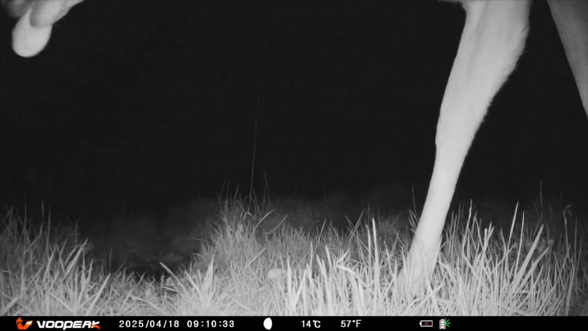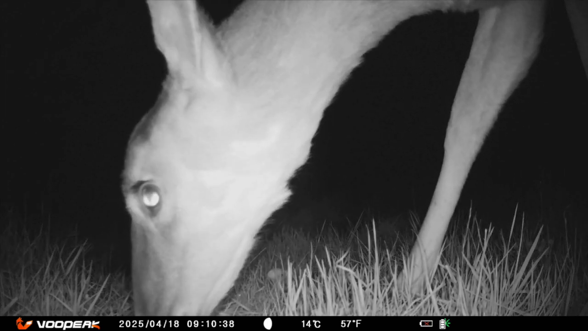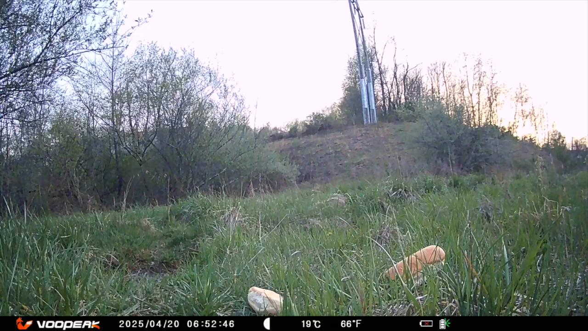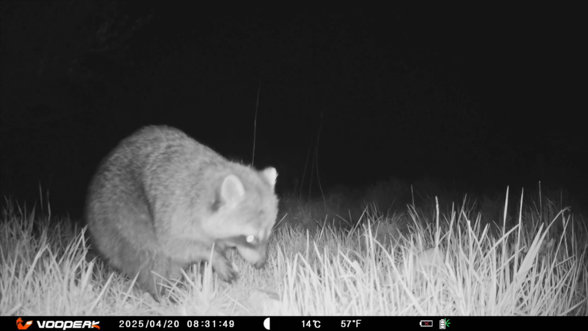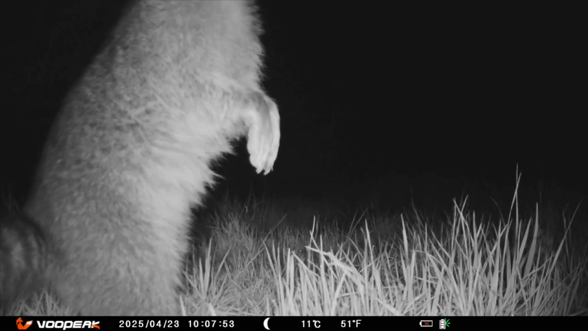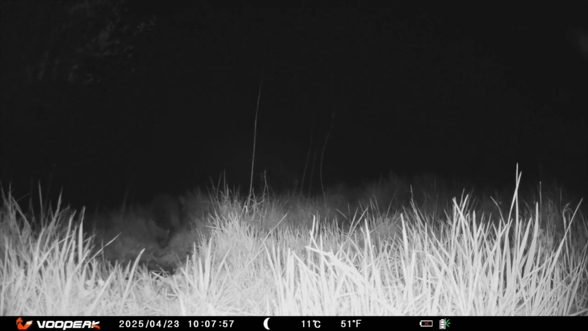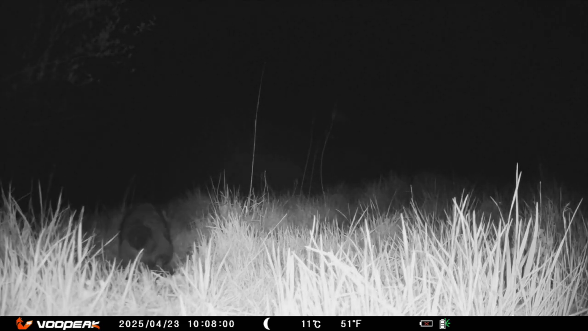Looks like the deer found the hot dog bun. Who knew a deer would eat that? Well, I guess I know now. That was a really good snack. But time to run. Hurry! Let's go! We gotta go, go, go!